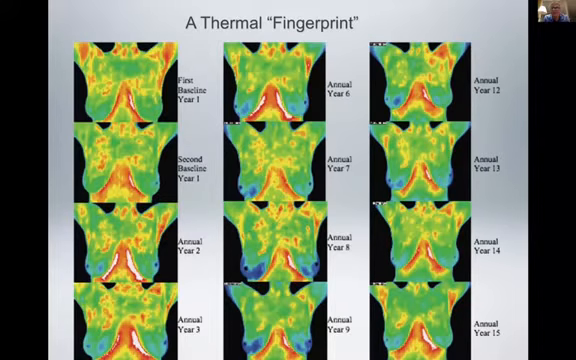And you can see from year to year, there may be some slight changes, but the patterns are the same. It may be slightly warmer, slightly cooler from one year to the next, but the thermal patterns are virtually the same from year to year. And obviously what we would be looking for is a difference.